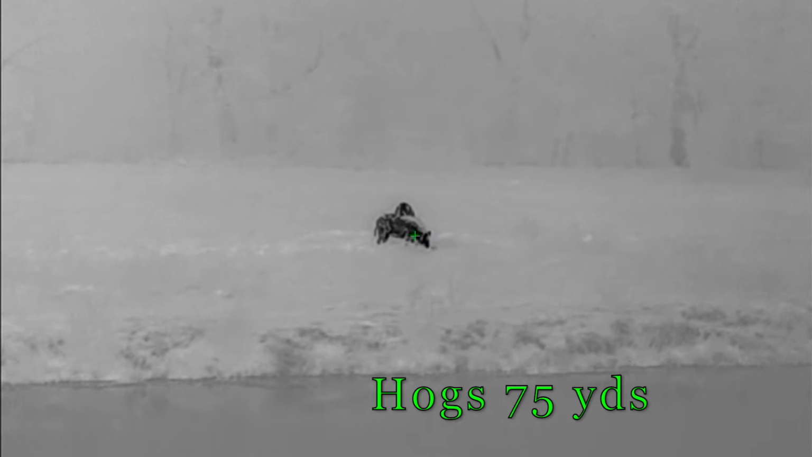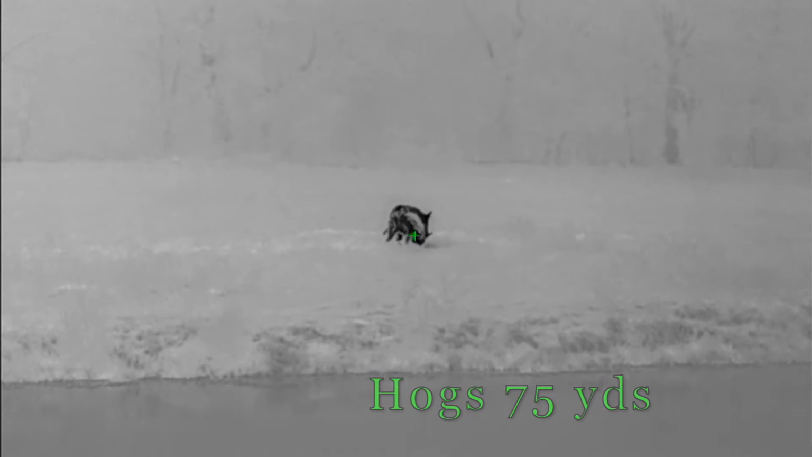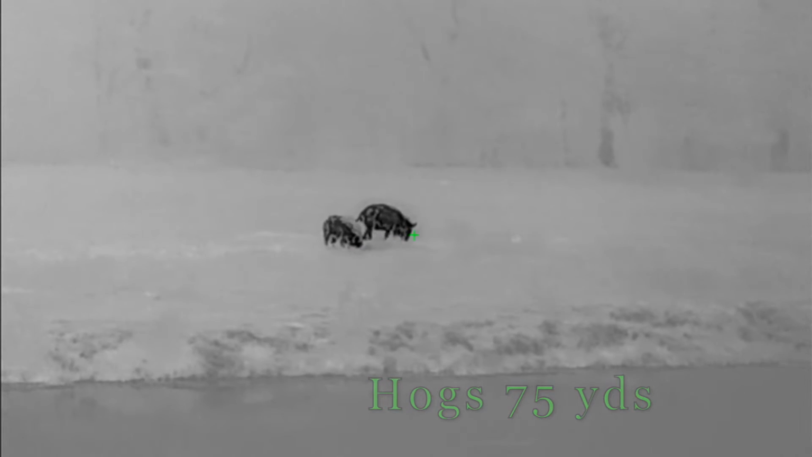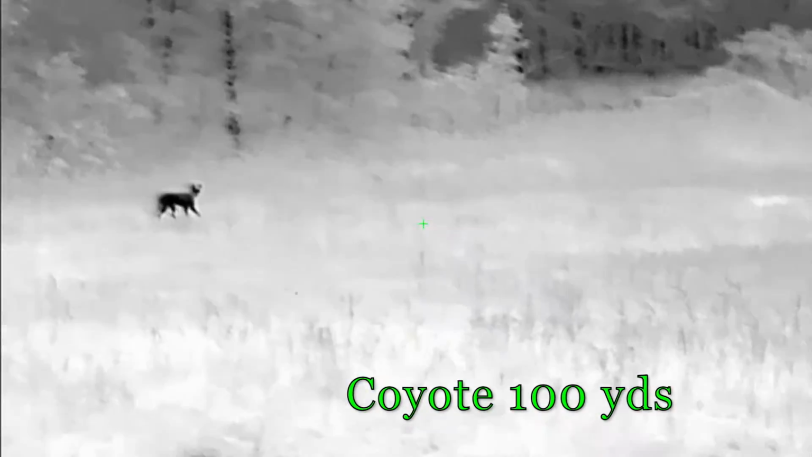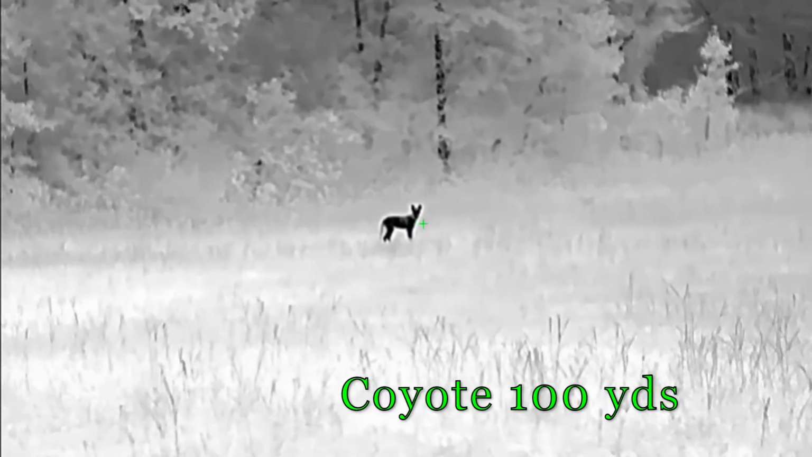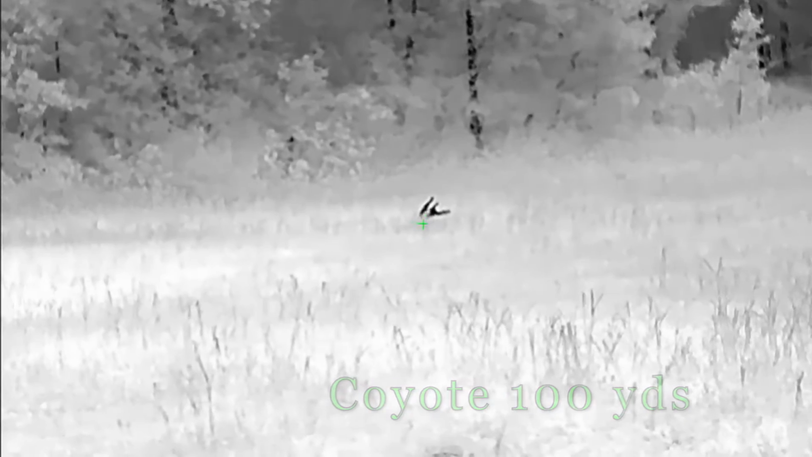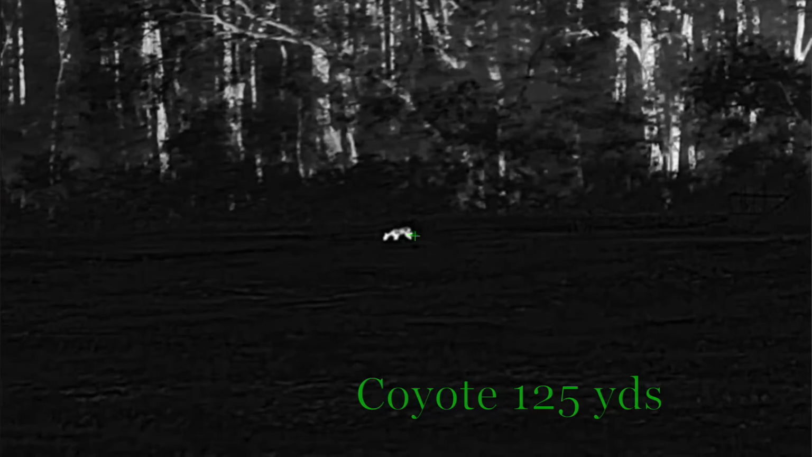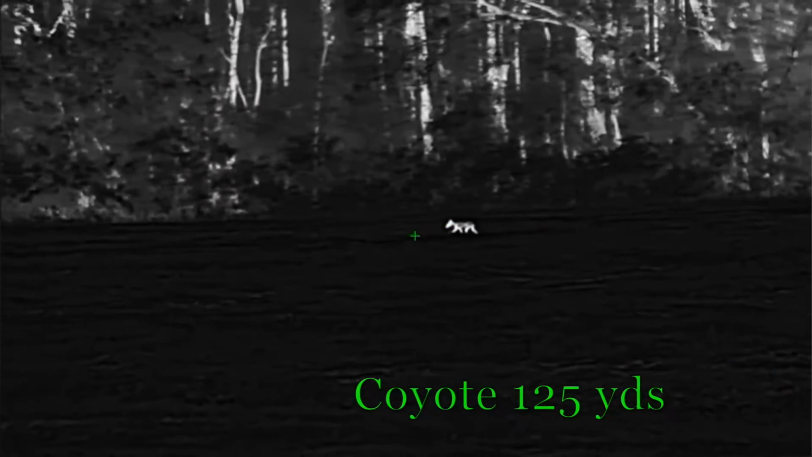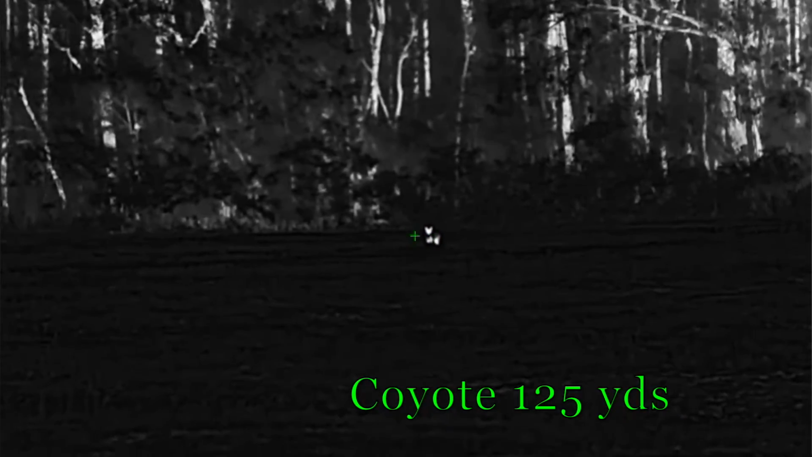It's got an NETD value less than 25 millikelvins, and a 50 millimeter objective lens. We covered that in the walk around a second ago. It's got a 3.5 base magnification, so it's on the higher end of magnification. It's got a 4x digital zoom, so it goes from 3.5 at your base up to 14 all the way zoomed in. It's got a field of view of about 46.2 feet at 100 yards. So a fairly wide field of view for a 3.5 power base magnification.